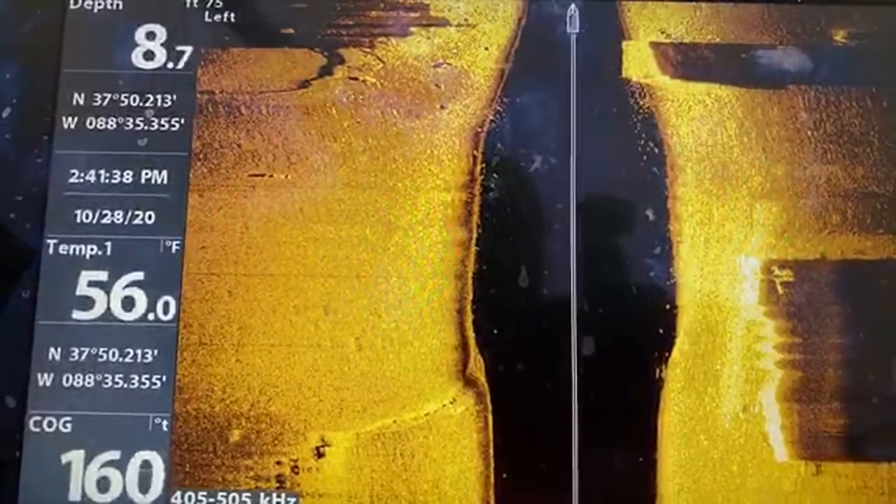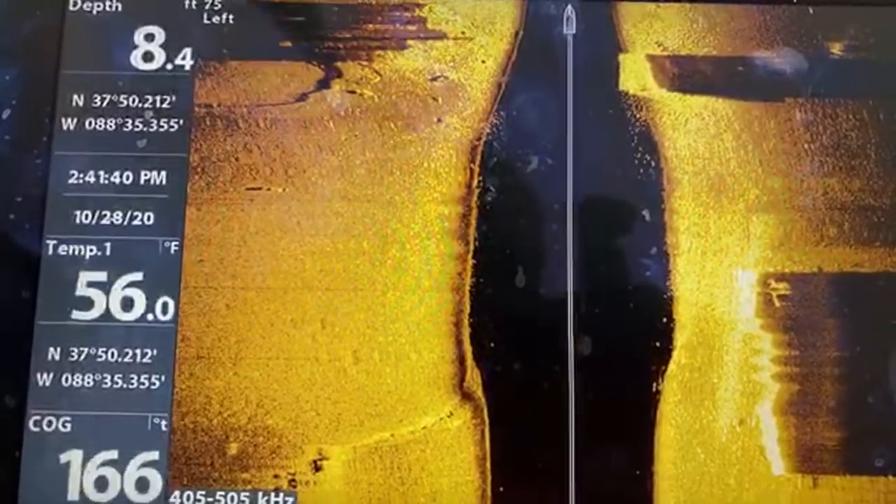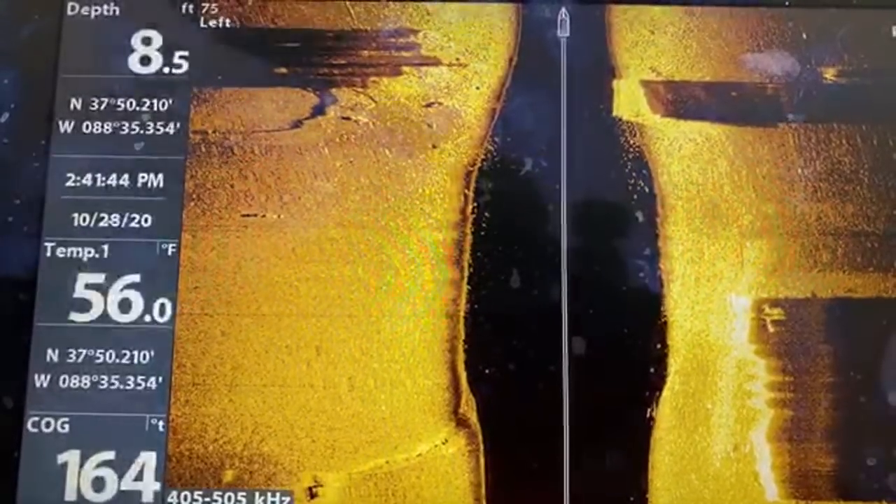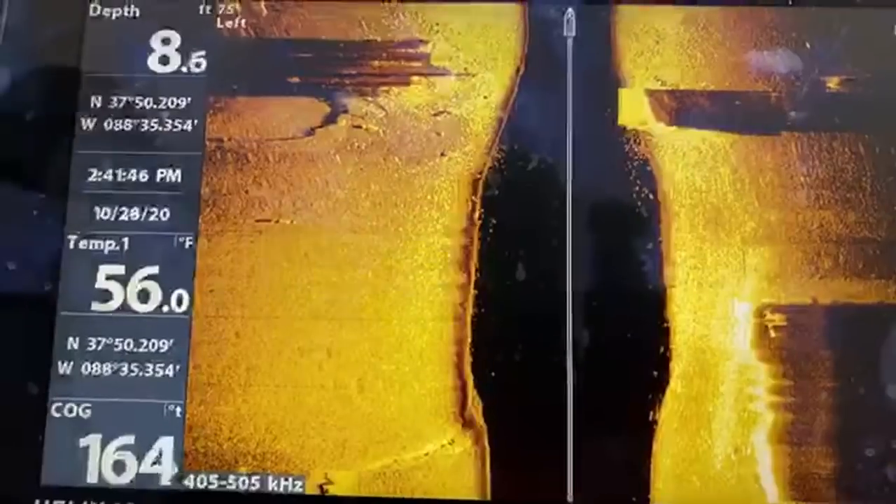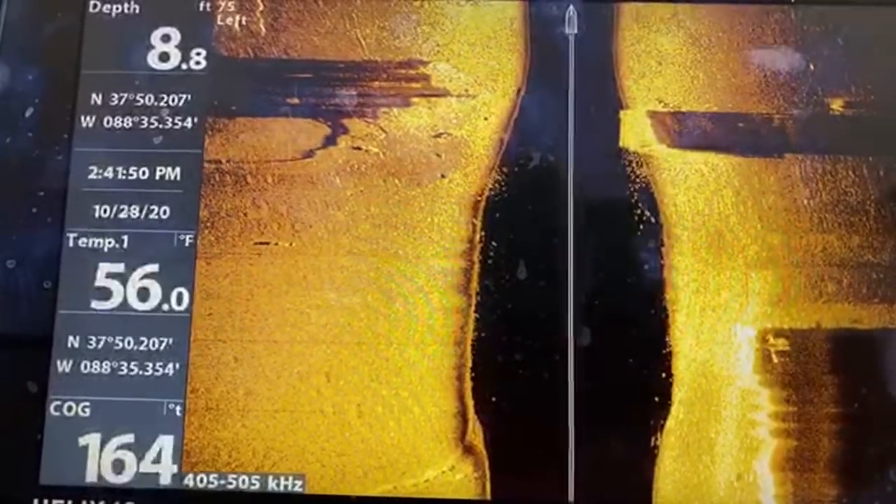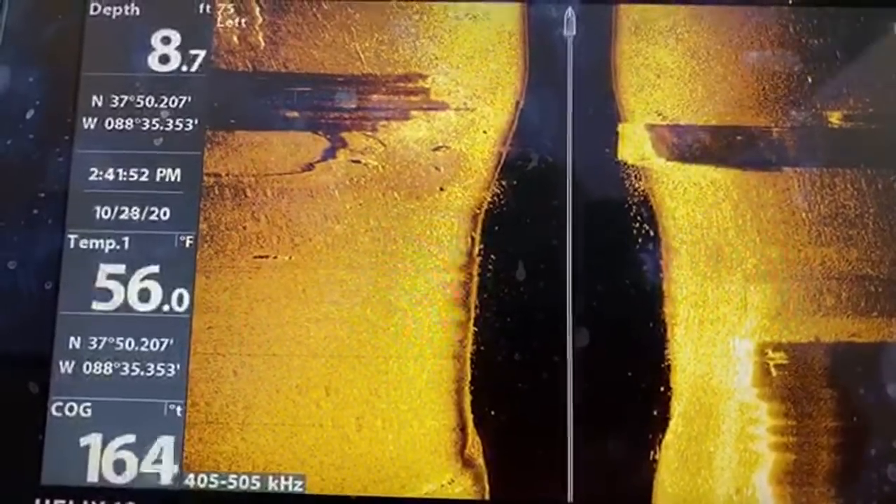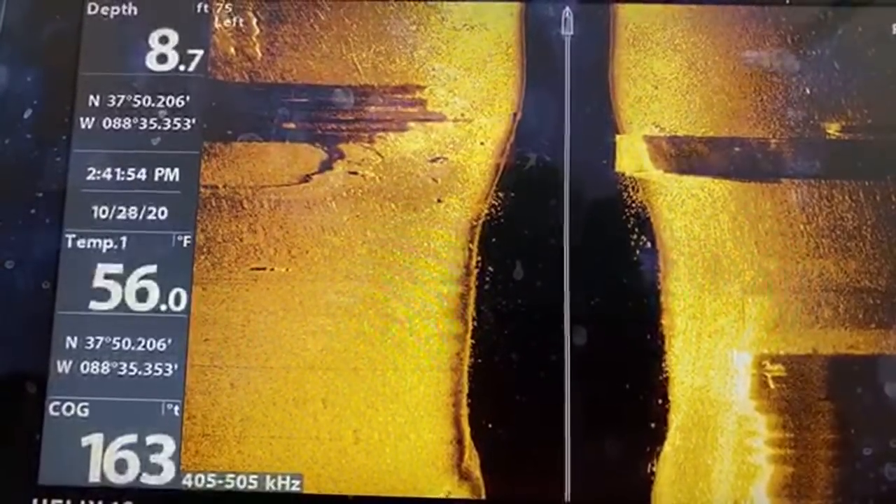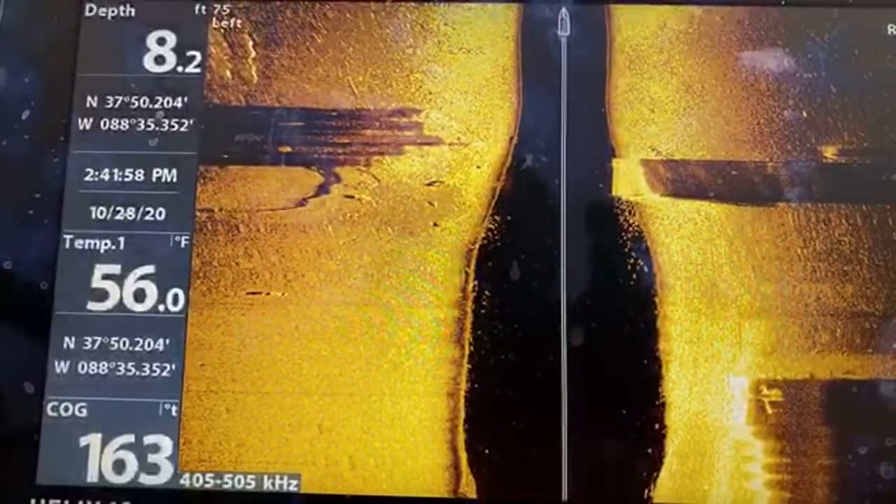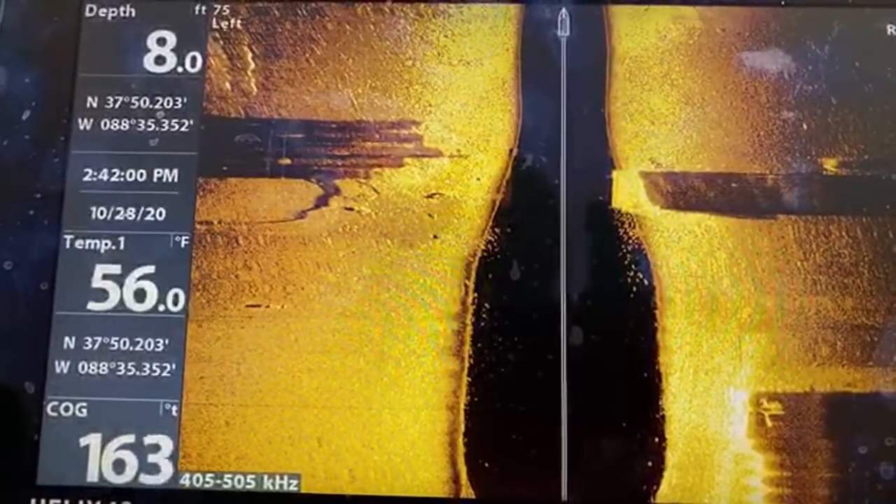So we're gonna go right over top of what we seen earlier. Should be anyway. And then I'll take another zoom around the other side, and I'll let Dennis be the deciding person on that.